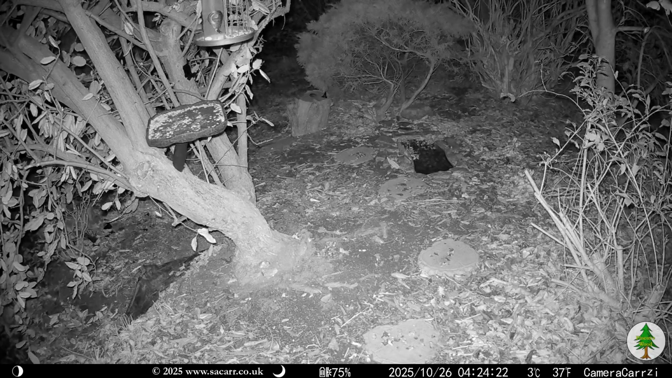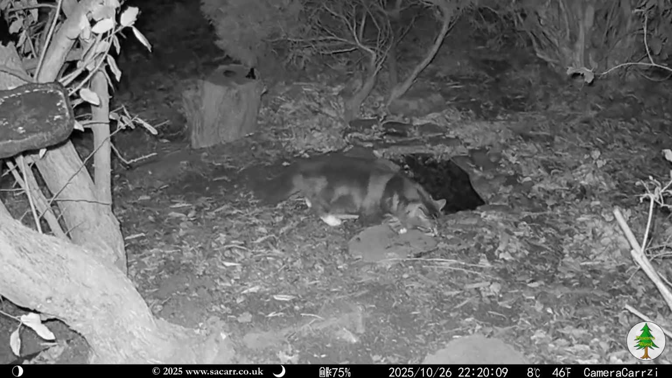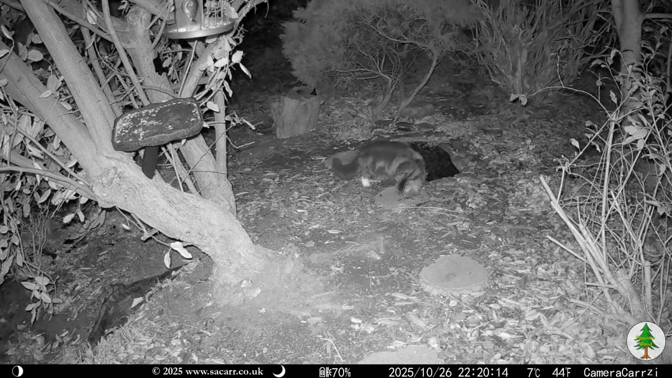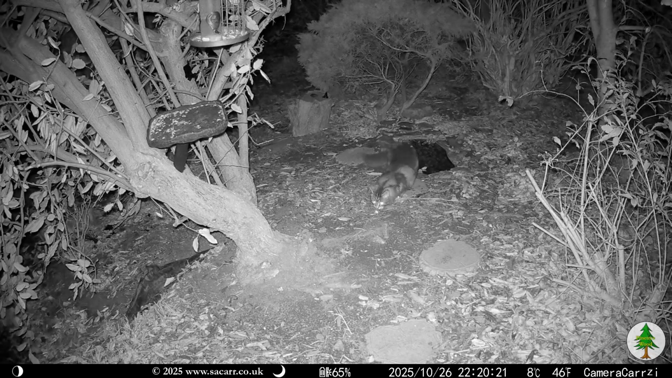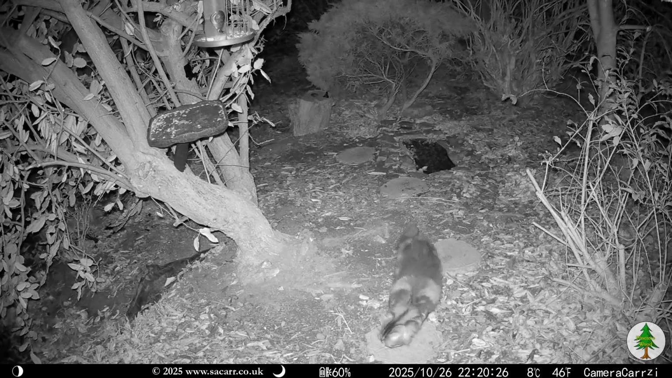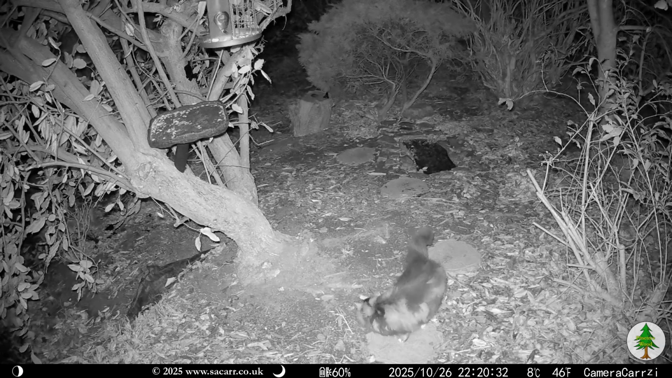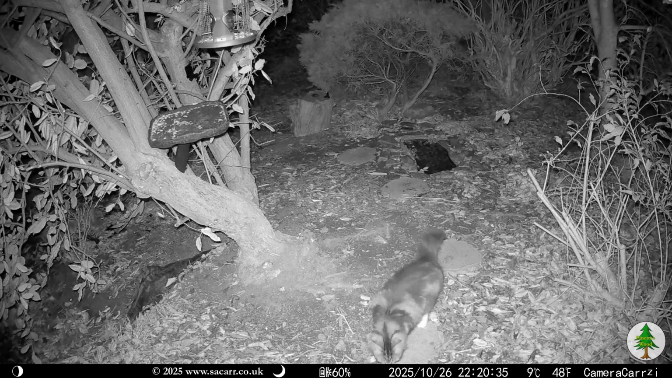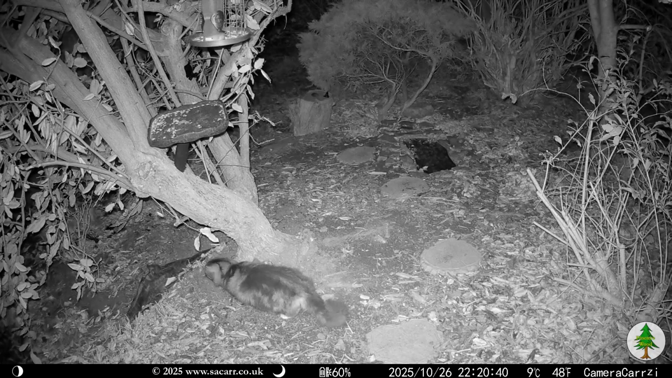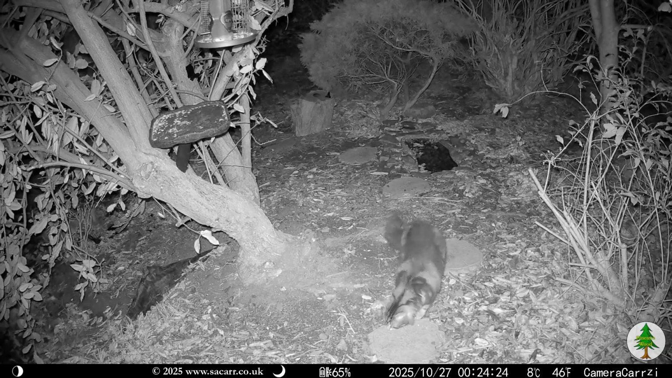He made a number of passes through the wood until his last walk through at 5:44. It was then quiet until 10:20 p.m. when the longer-haired cat turned up. He could probably smell Chevron. The same cat was back at midnight on the 27th, followed by Chevron 3 hours later.